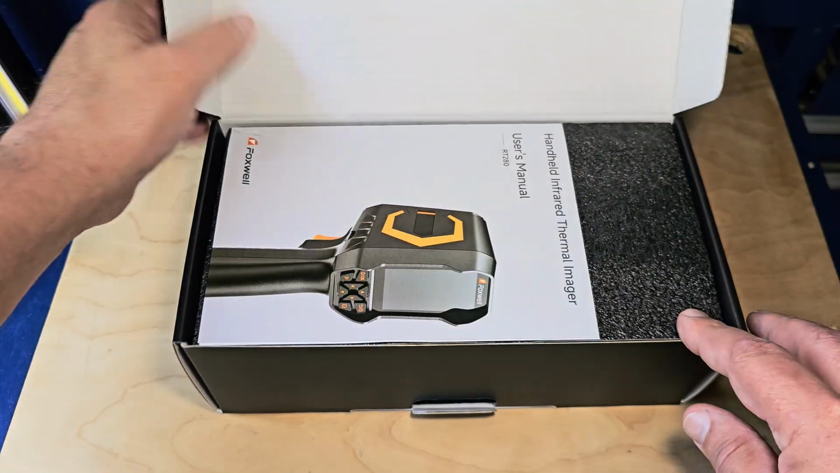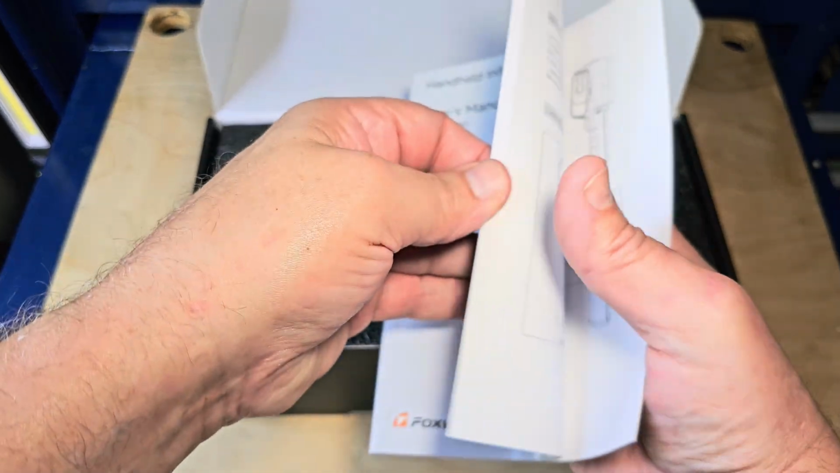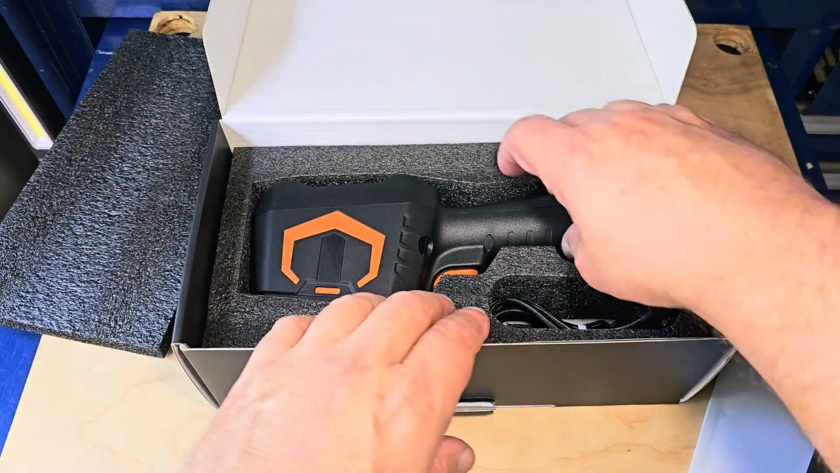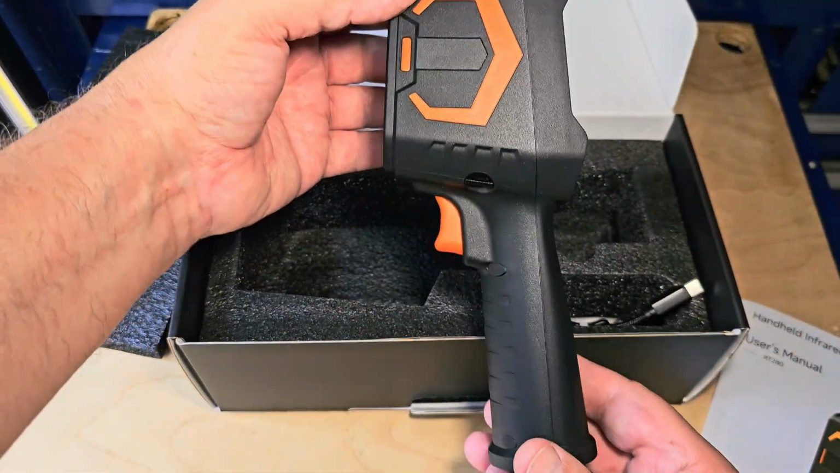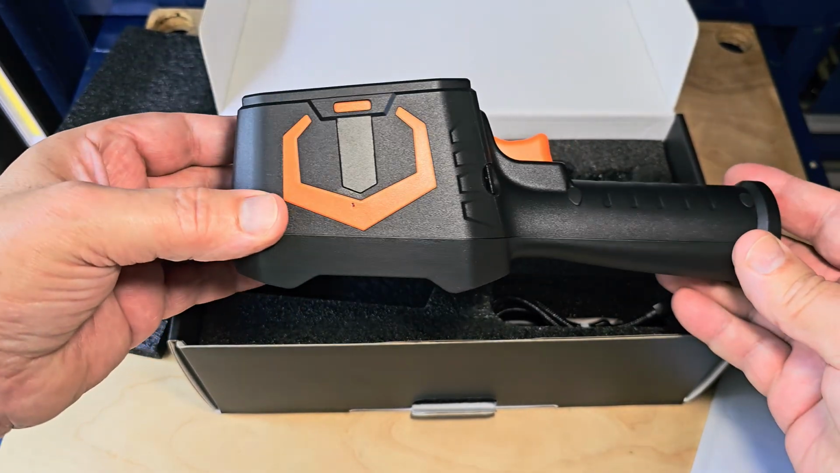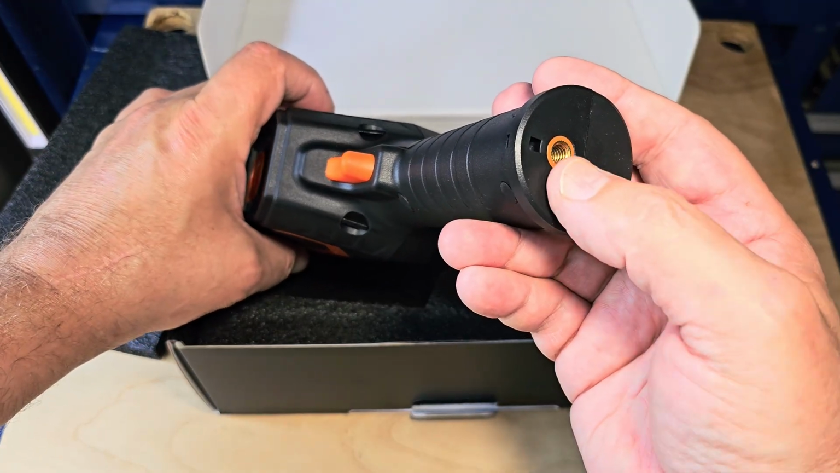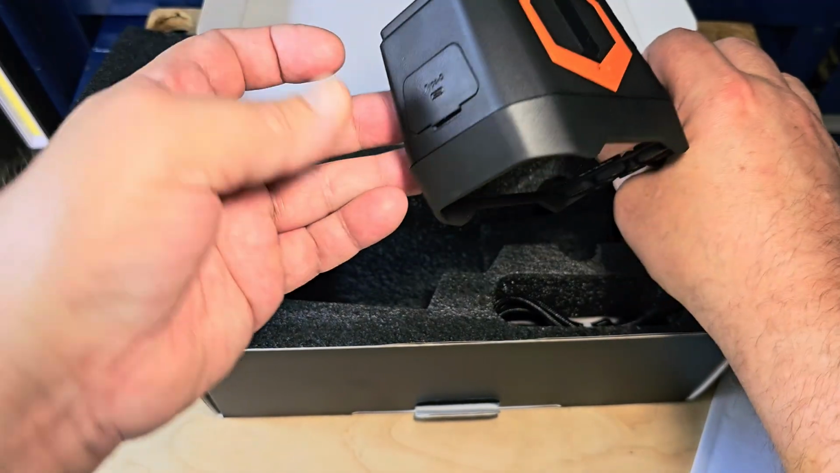So let's get it out of the box and see what it comes with, and let's put it through the test. Comes with a nice manual. Does have downloadable software that you can download and analyze your images and your video. So here's the camera itself. Does have the common quarter 20 threaded insert, so you can mount this on a tripod or whatever.